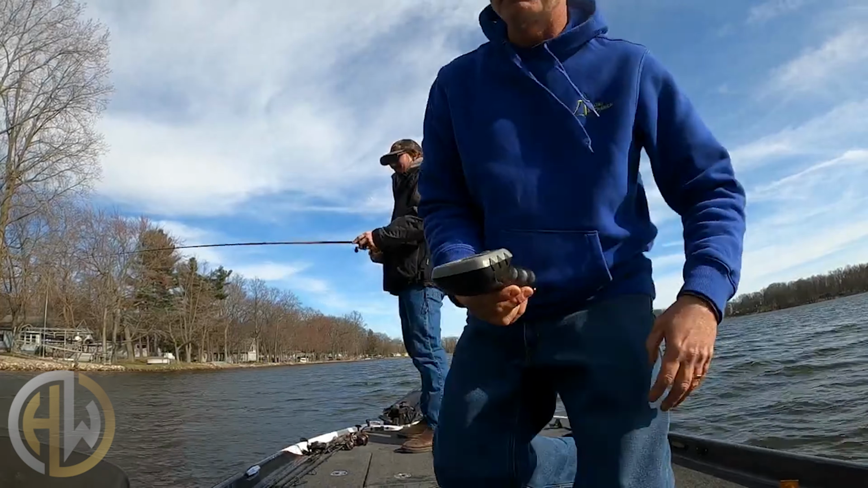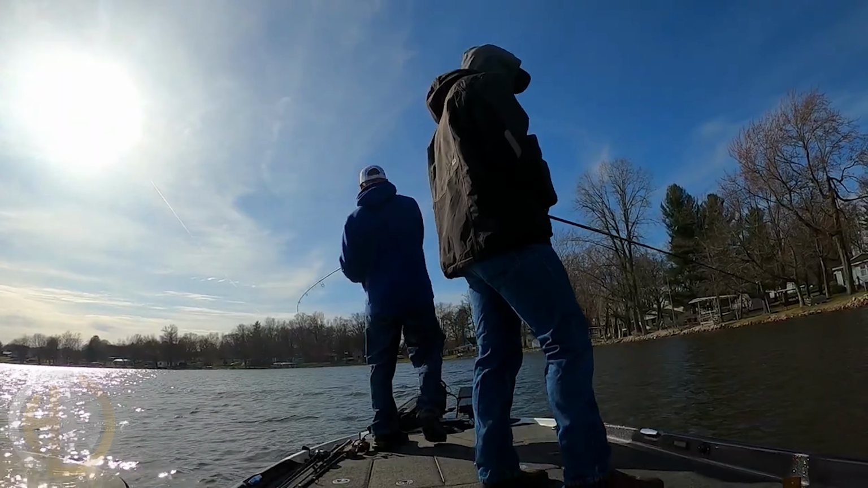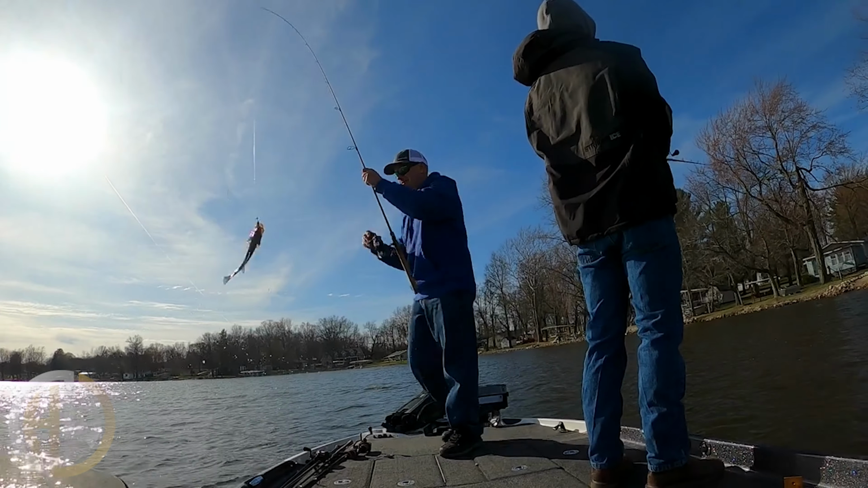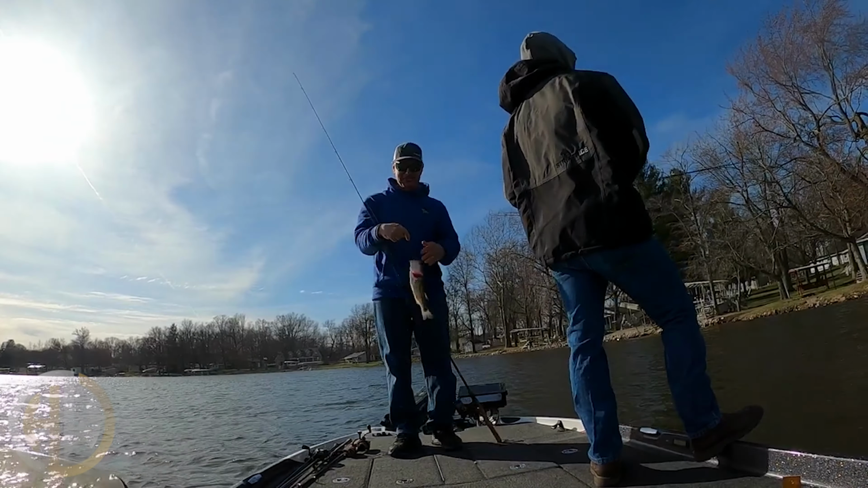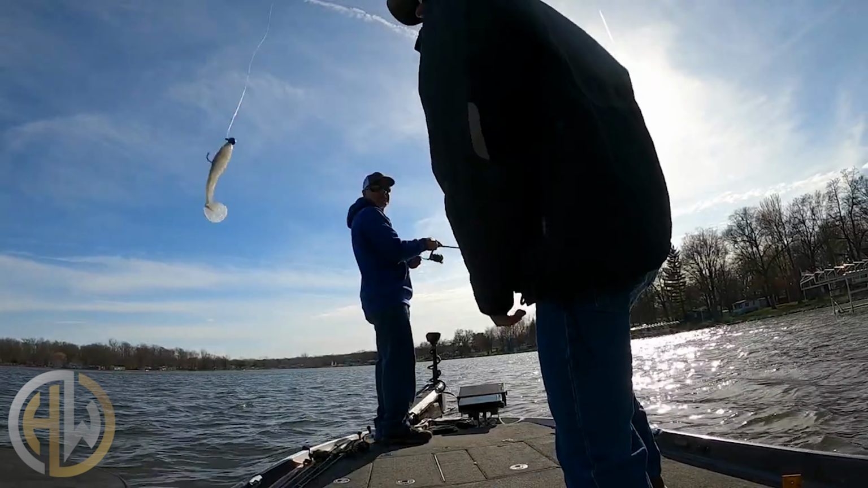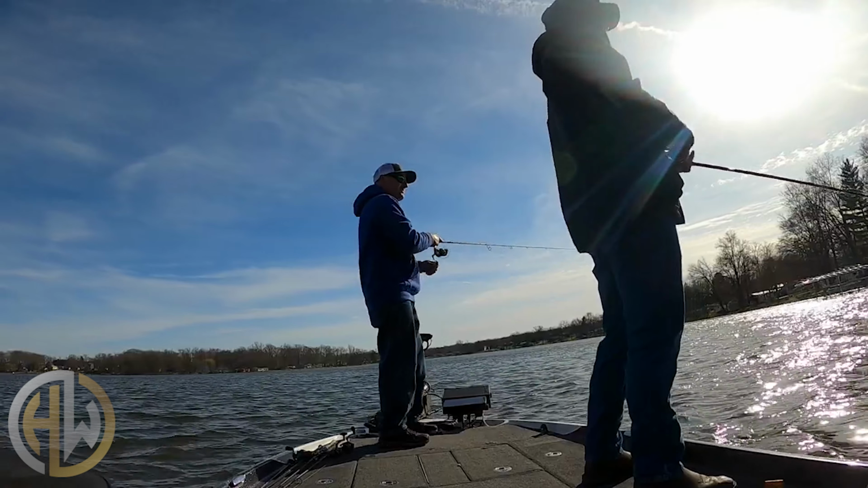That's 4 keepers. It's getting ugly, folks. Uh-oh. Oh, we got some jumpers. Back to back, there's number 16. Number 7, they just put that knock in. Yeah, now he's a 6-pounder. We got number 17 hooked up.